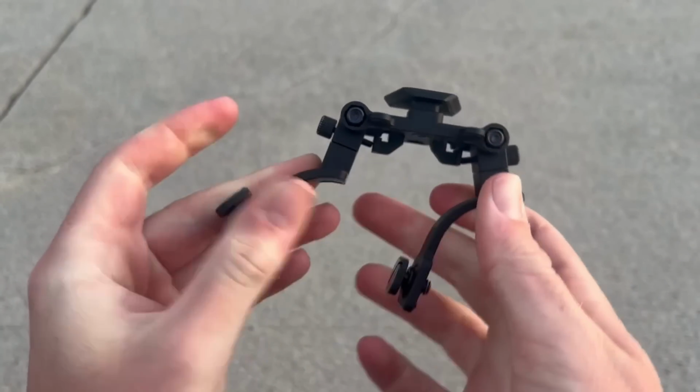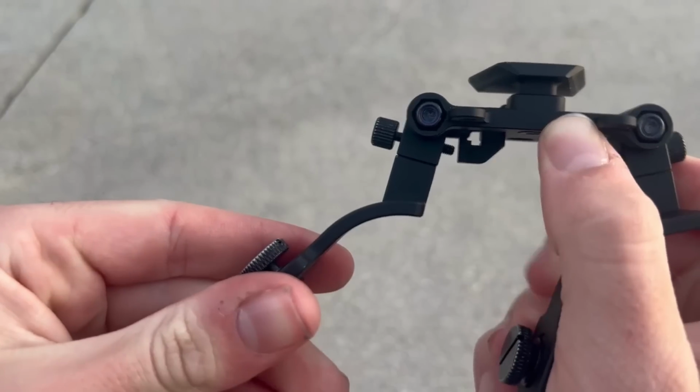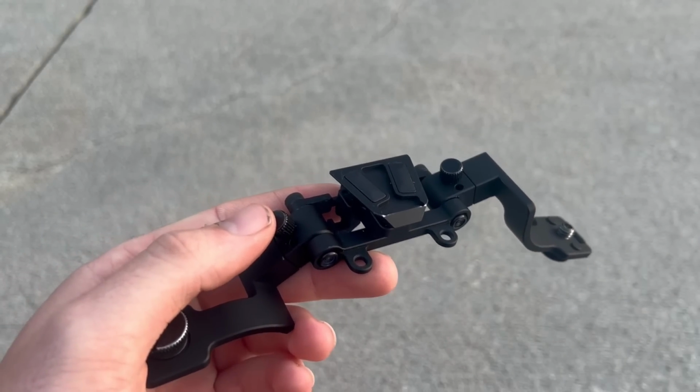The arms on the bridge articulate and have adjustable IPD stops. The back of the bridge has holes for bungees for retention or tension on your helmet. The mount uses a dovetail connection that had great fitment with my Sotac G14. I'll get more into this later, but I really like this mount and the fact that it comes with this device. Continuing on to performance.